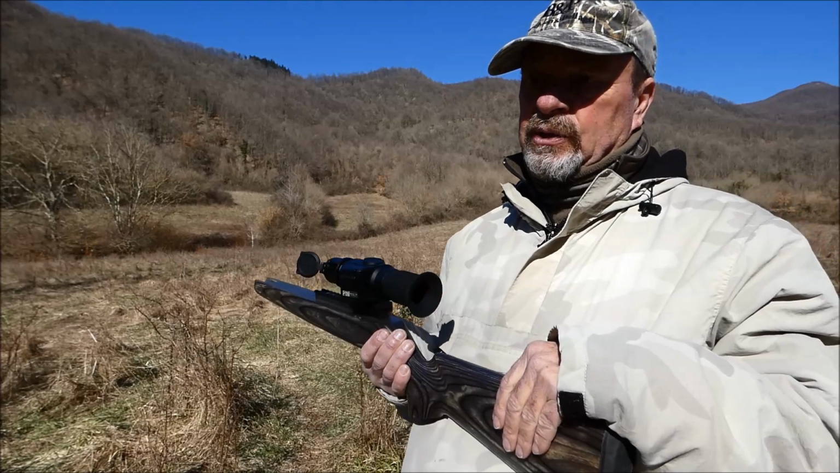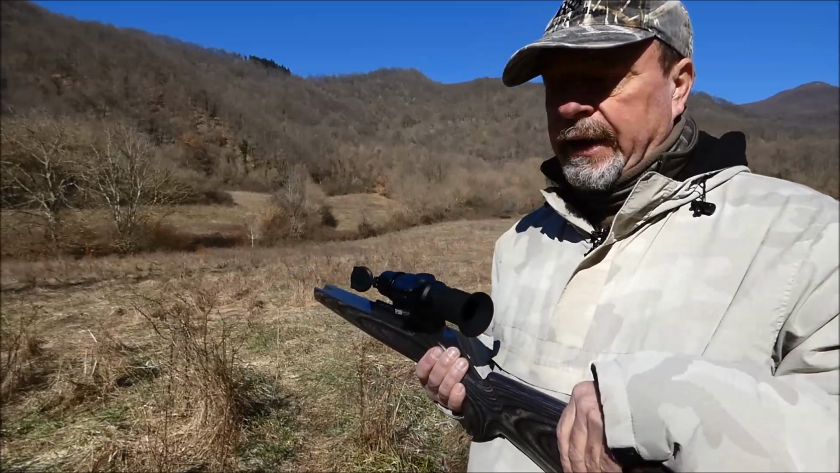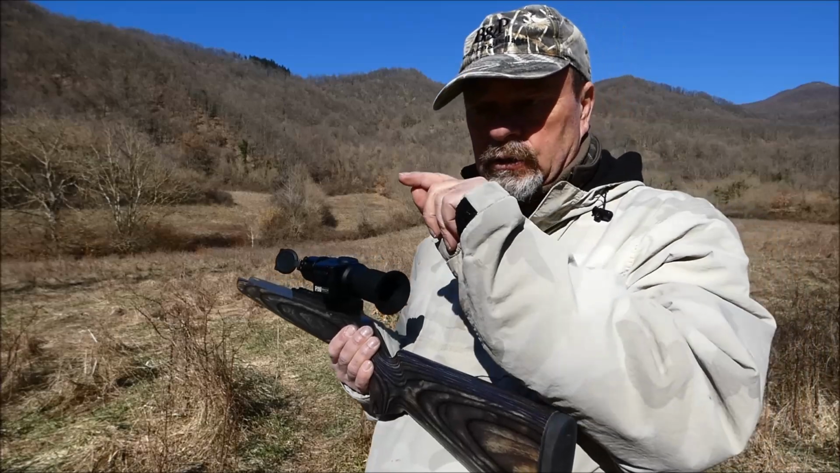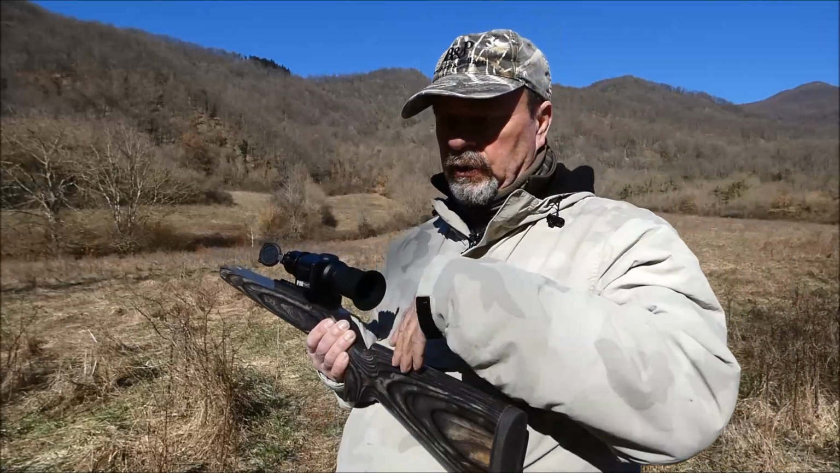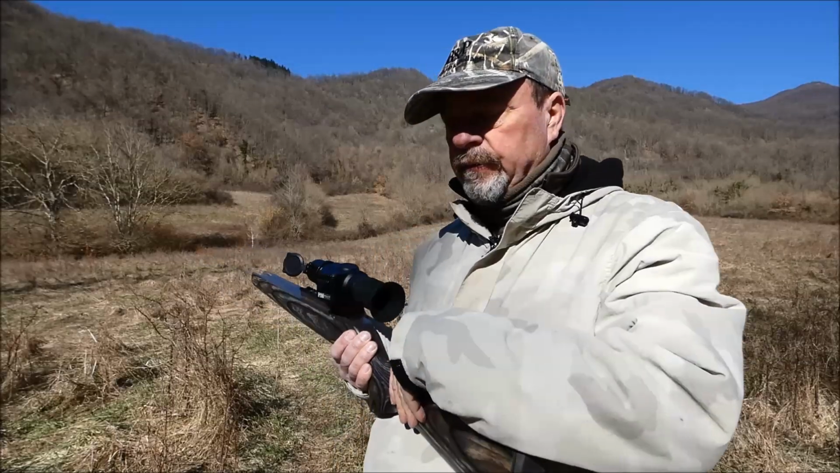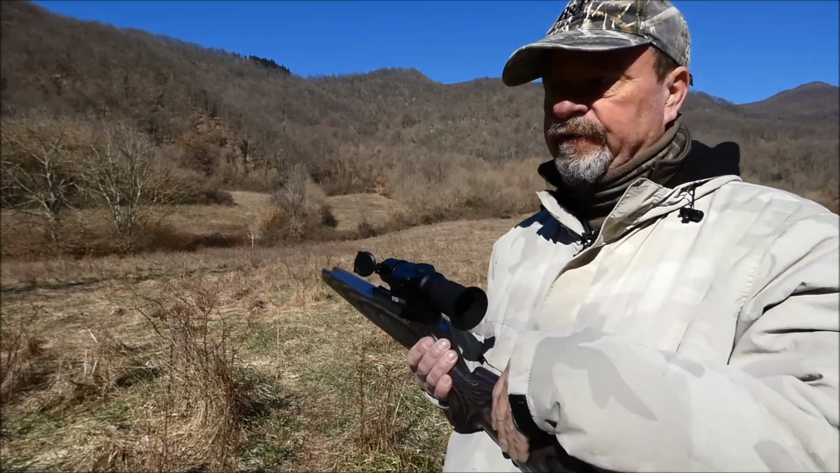One is the standard duplex, another one is a German style reticle, and another one is with a central dot, then 2 horizontal lines and the vertical line, okay, which is very clear and very simple, very effective.